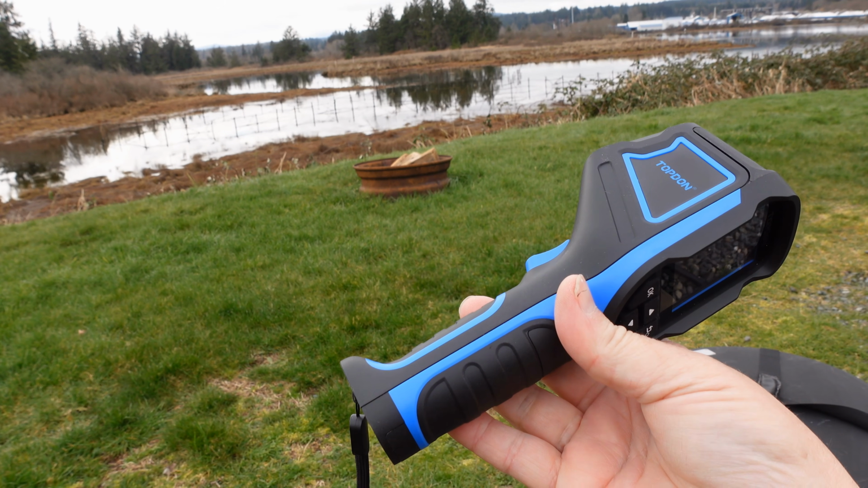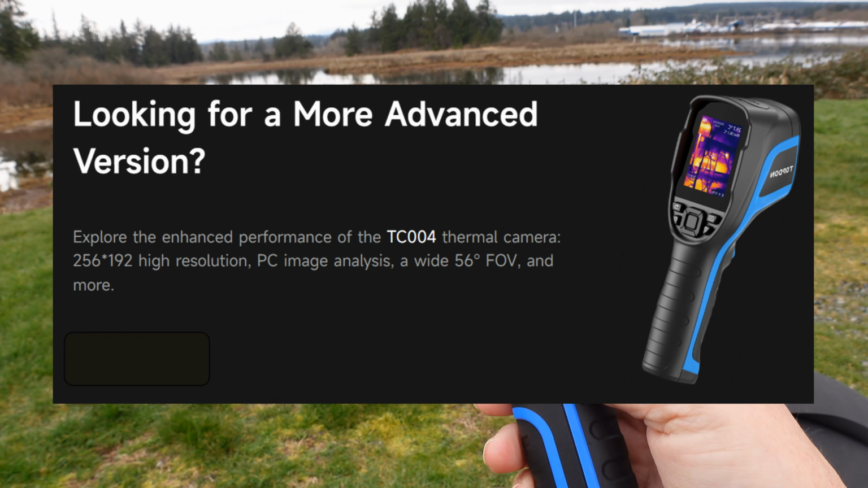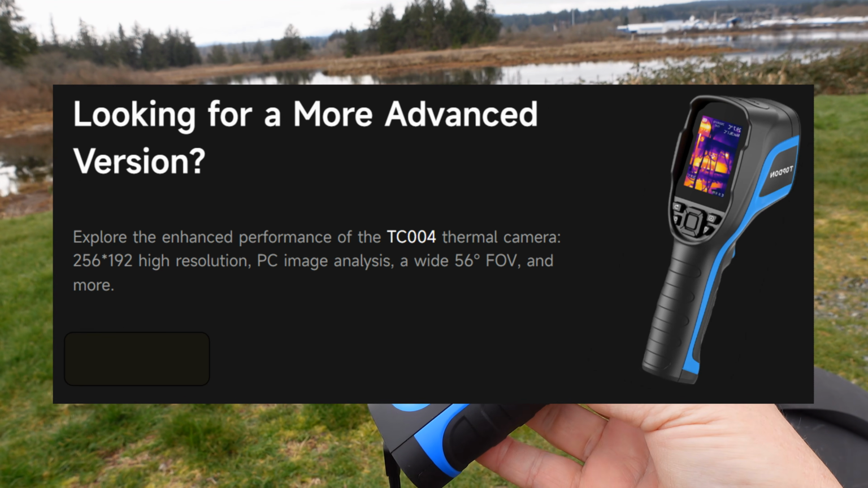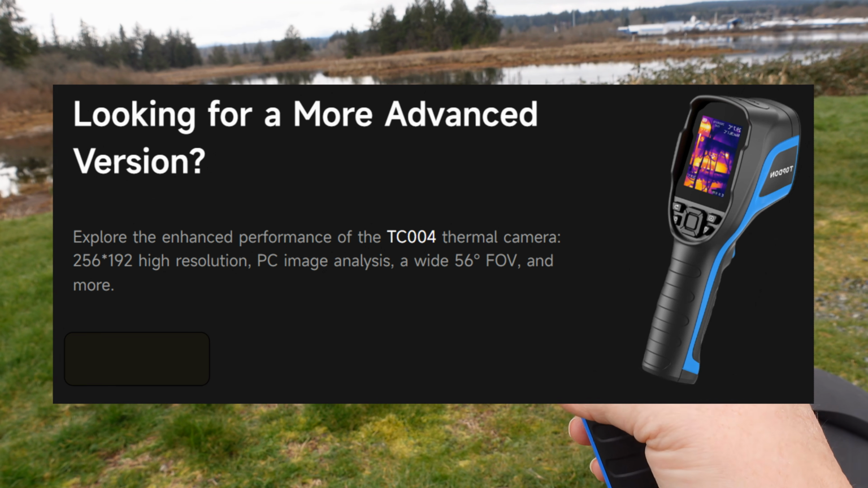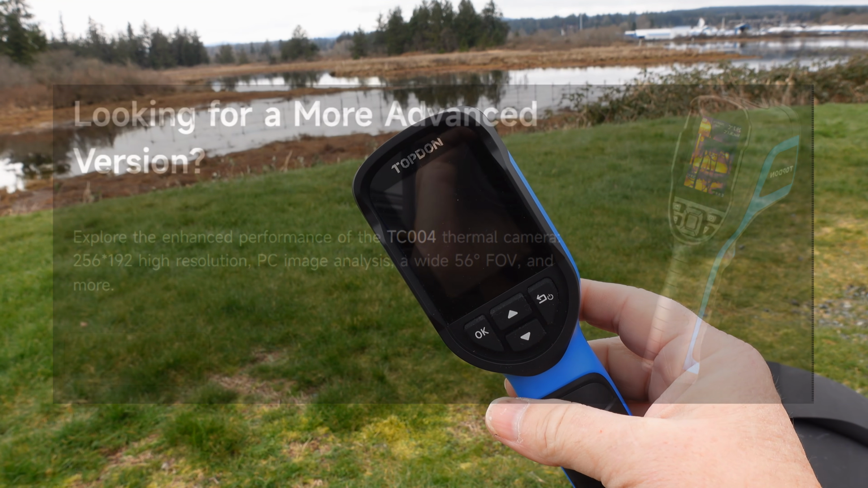But it is quite an inexpensive price point for these, so if you don't have industrial needs, it's going to be your go-to thermal imager. If you're just going to need it around the RV like I do, it probably is quite adequate.